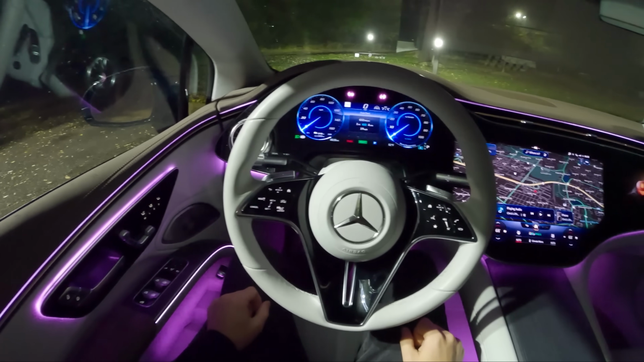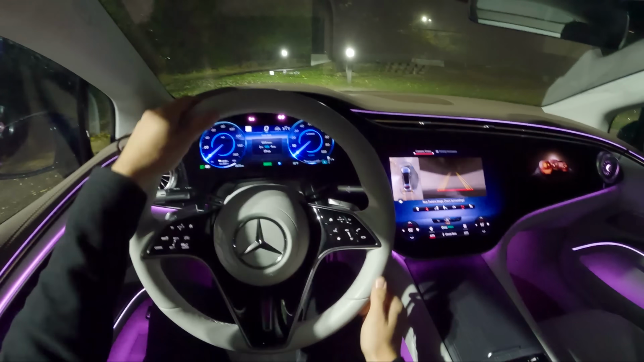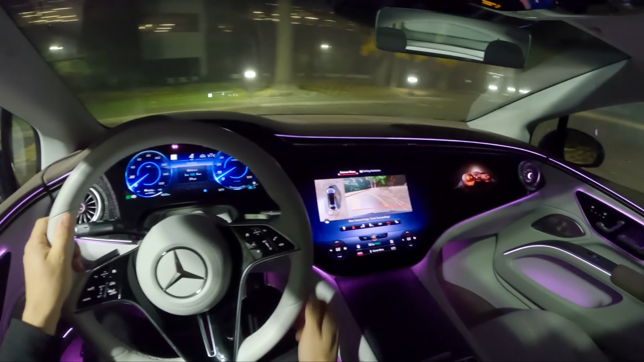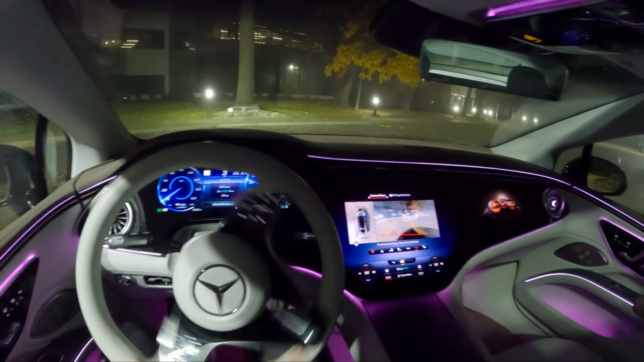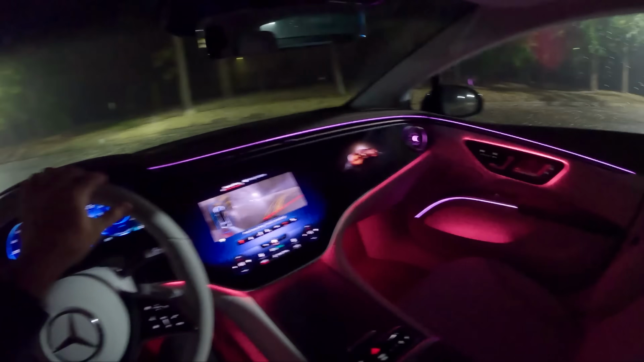We have 10 degrees of rear wheel steer, so our steering ratio is incredibly tight. This thing basically just turns and rotates on a dime. Kind of ridiculous, if I'm being honest. Look at that.